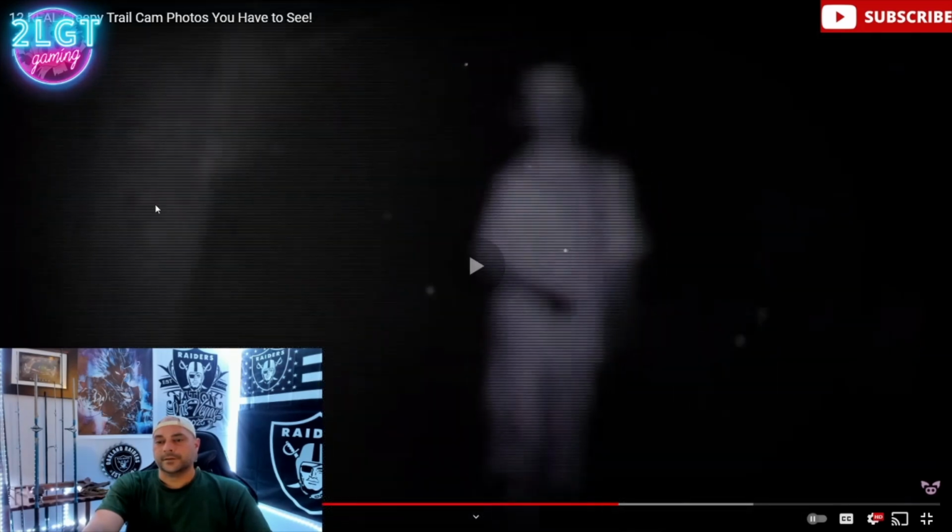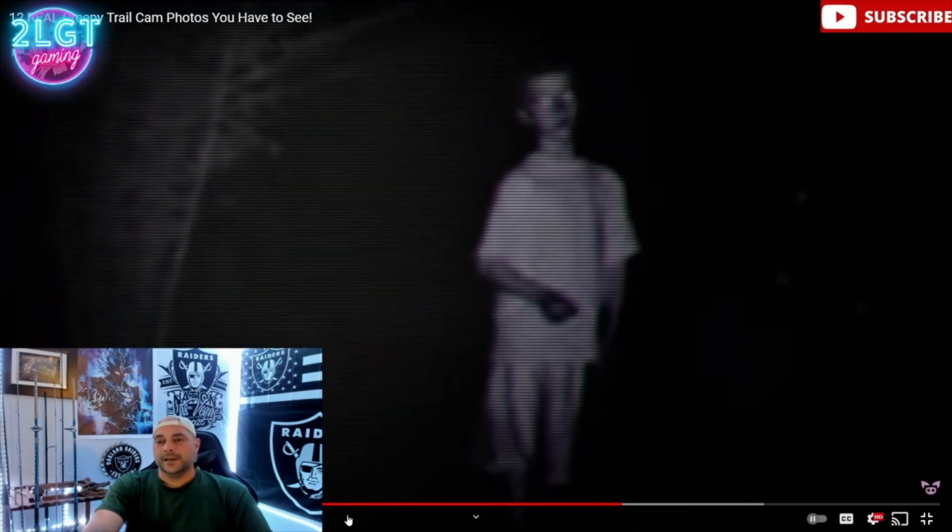What is this kid doing all alone in the middle of... I mean, his eyes are just glowing because of the light from the trail camera, but I'll tell you, dude, if I saw this on my trail cam, I'd have a damn search party out there the next day, especially if this kid was just wandering around. Plus, it looks like his hand's all jacked up. Maybe a little bit bloody, something going on.